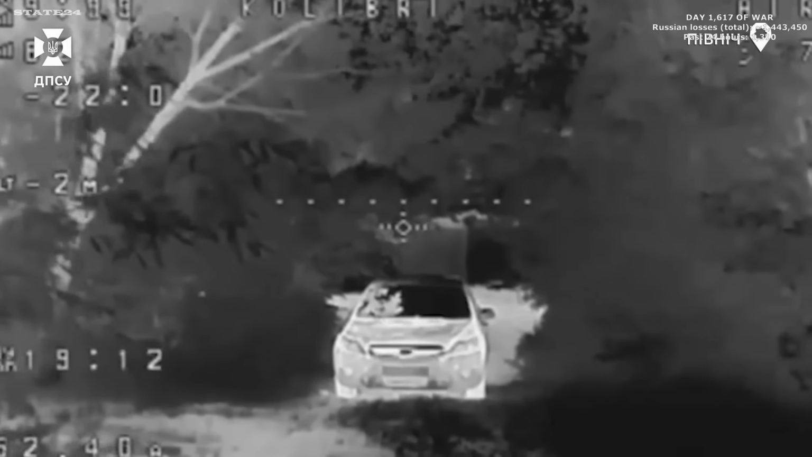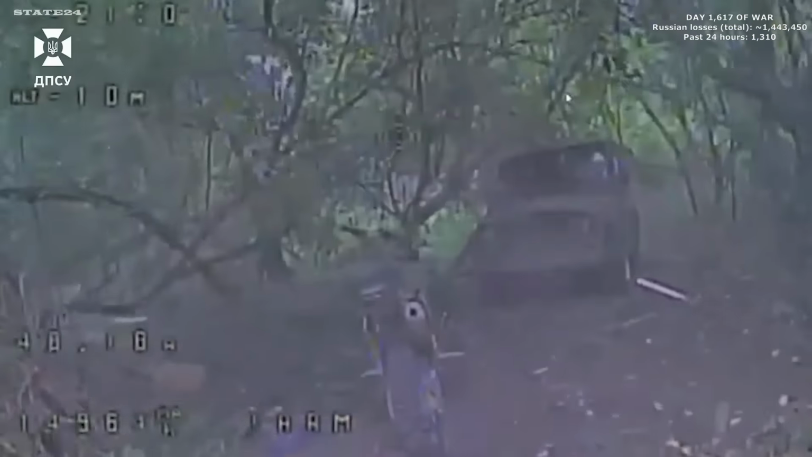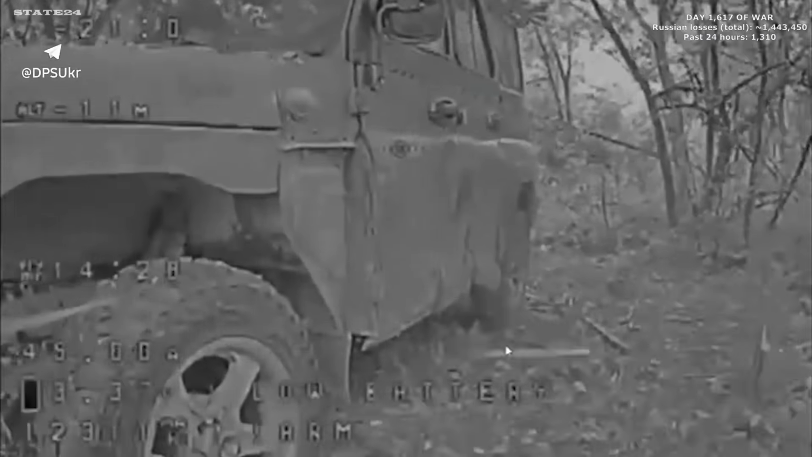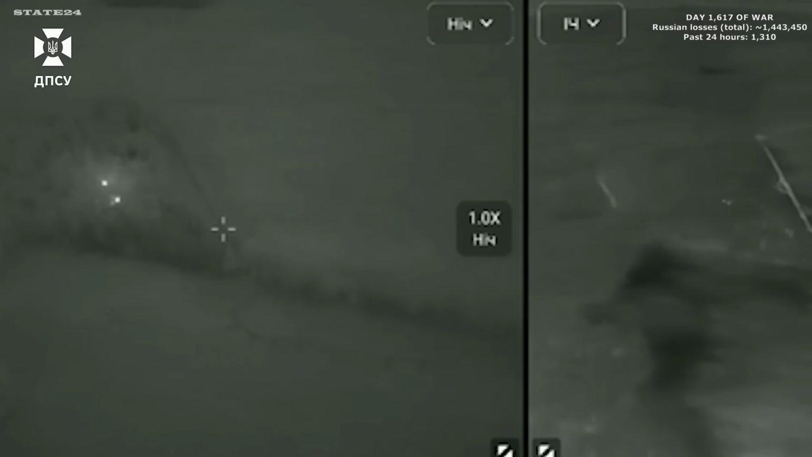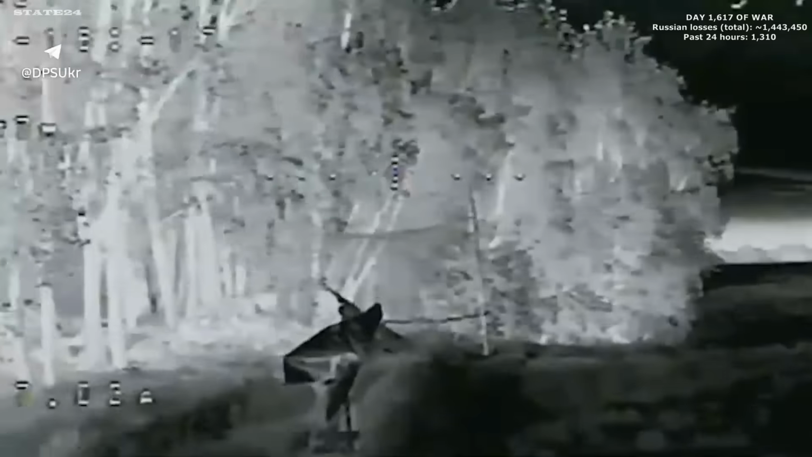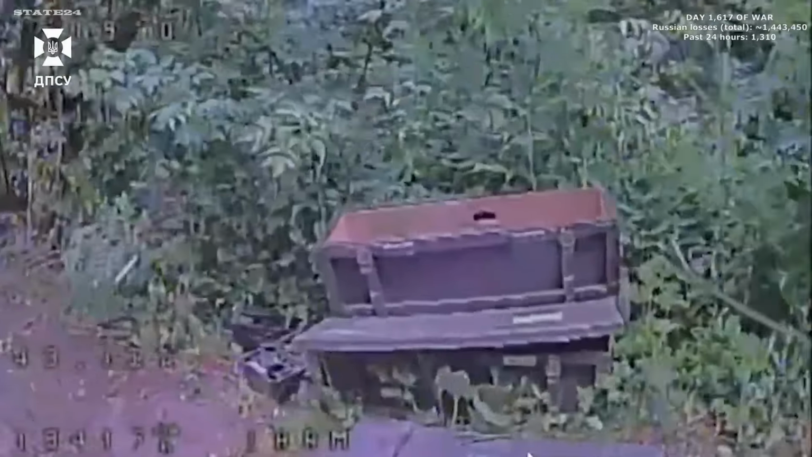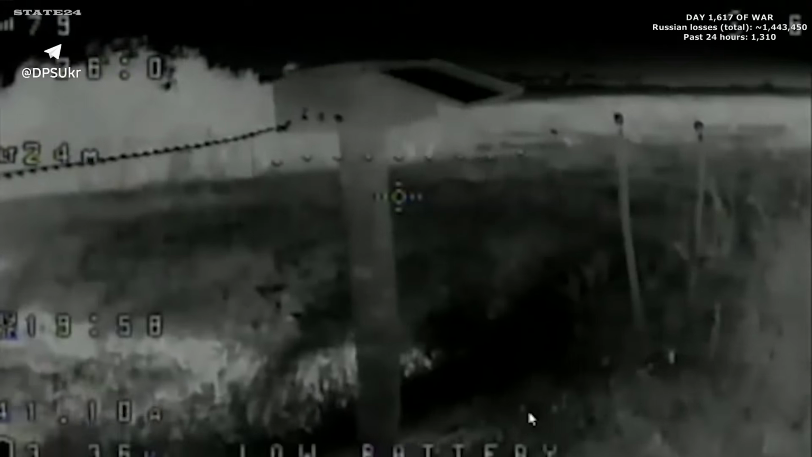Vehicles, an artillery piece, an ammunition stockpile, an electronic warfare station, and a counter-drone complex, all struck in the same operation along the northern direction by Ukraine's Izmail Border Detachment FPV operators. The counter-drone system that was positioned specifically to protect this sector from exactly this kind of strike gets reached before it can do its job. Shelters damaged alongside everything else.